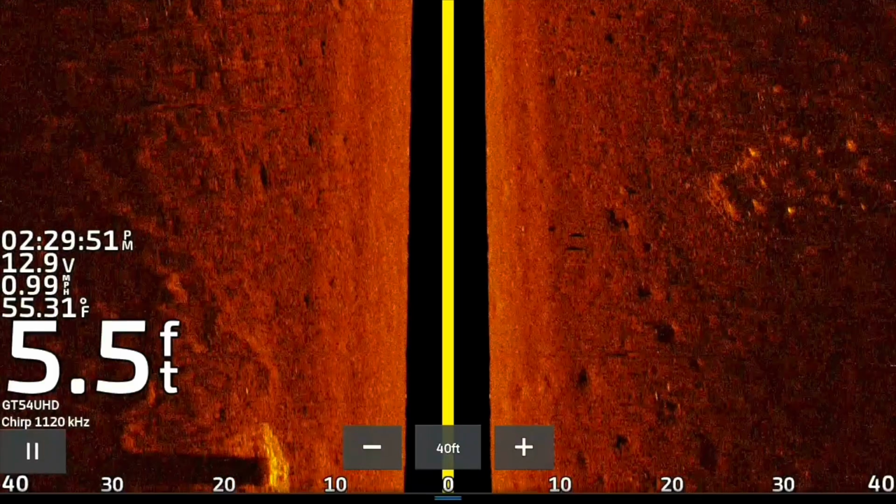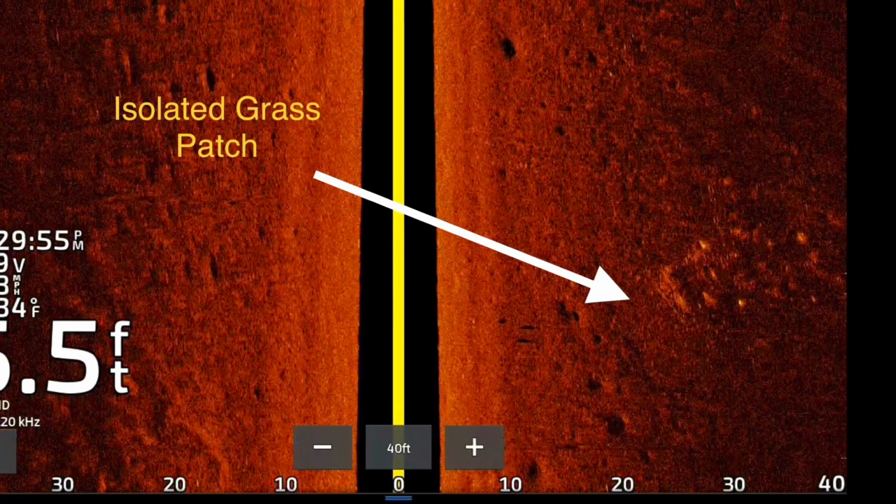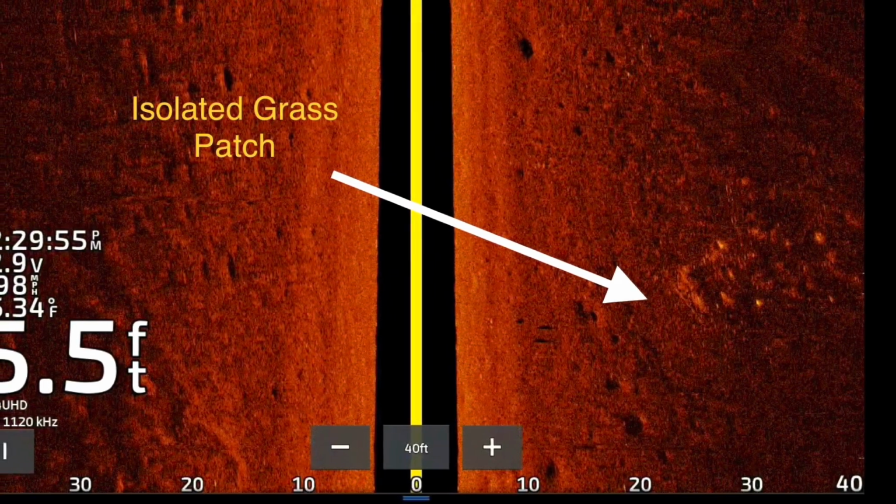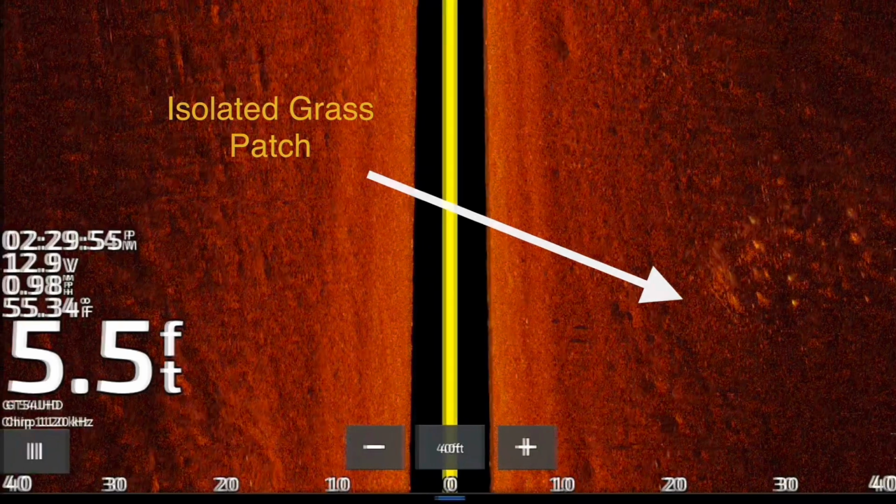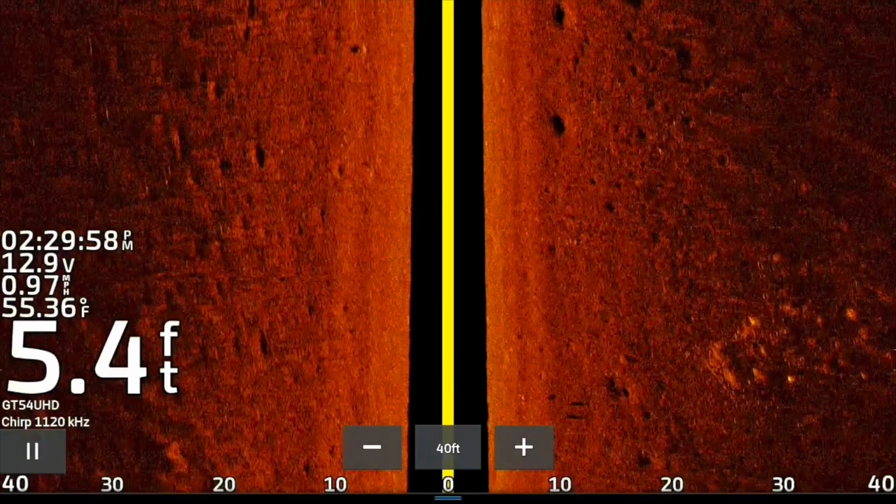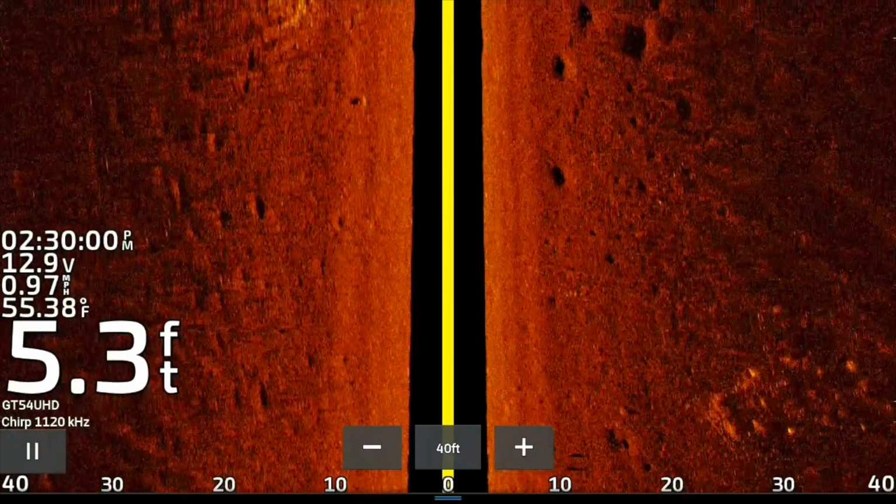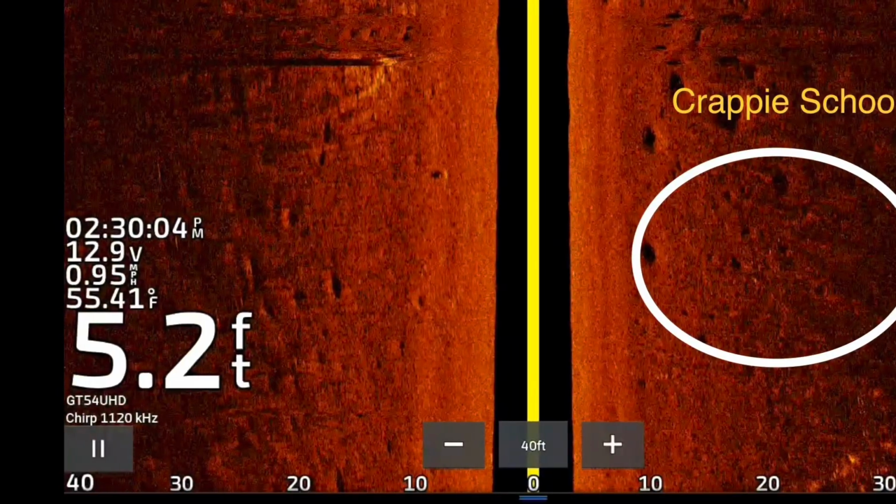But here we are on the right. Look at this isolated grass patch. And I'm going to point it out here. There it is. That is a perfect place in the summertime. Sometimes that'll grow to the surface, sometimes not. But that is a perfect place, if you know where it's at, to go over the top of, say, early in the morning with a topwater, whopper plopper, even a spinnerbait between the surface, and you can pick off a good fish because it's so isolated.